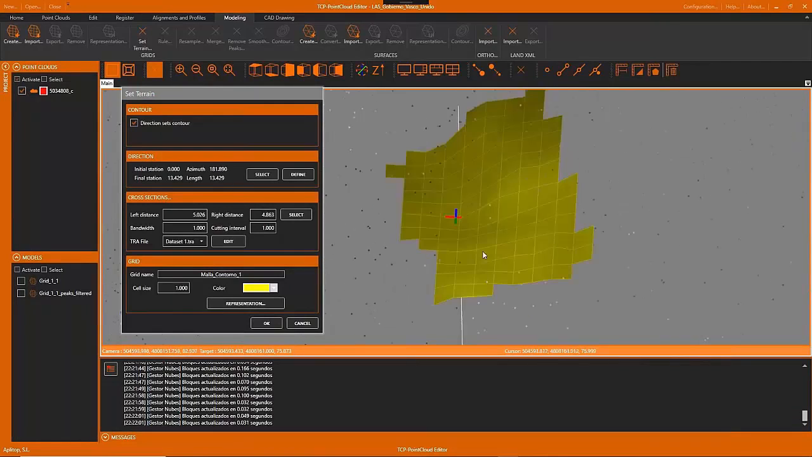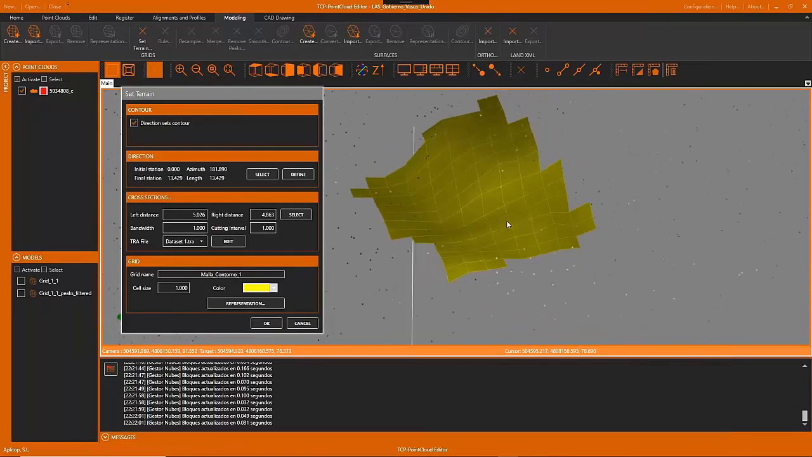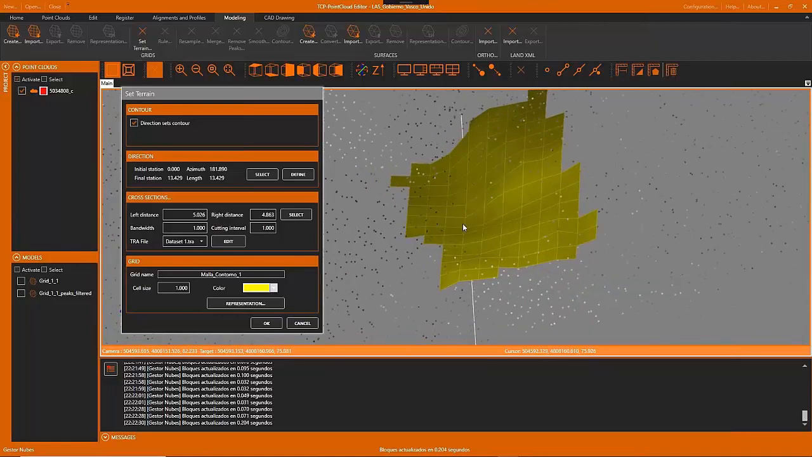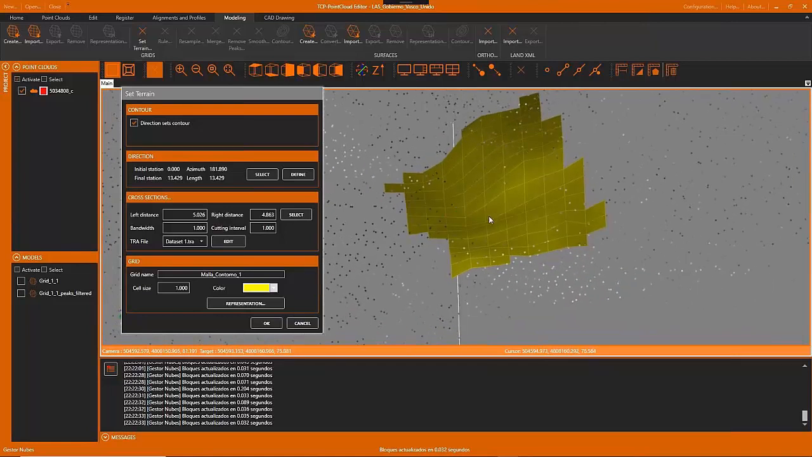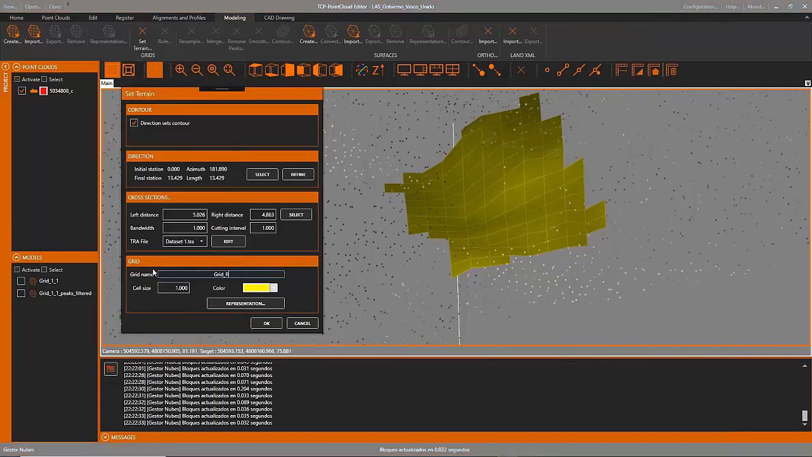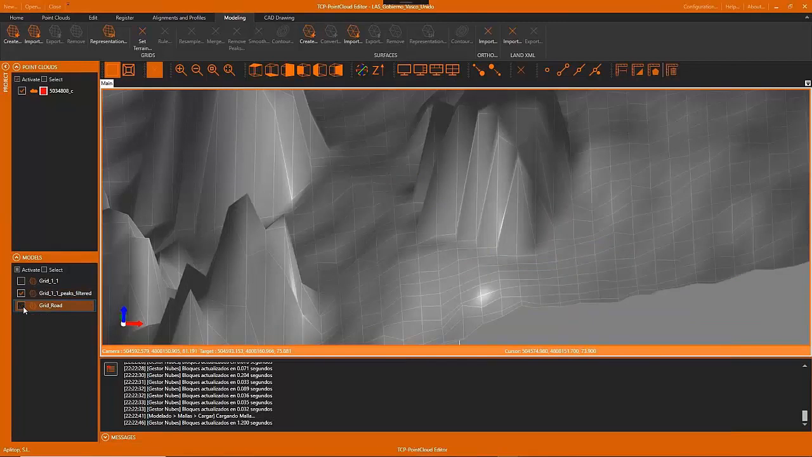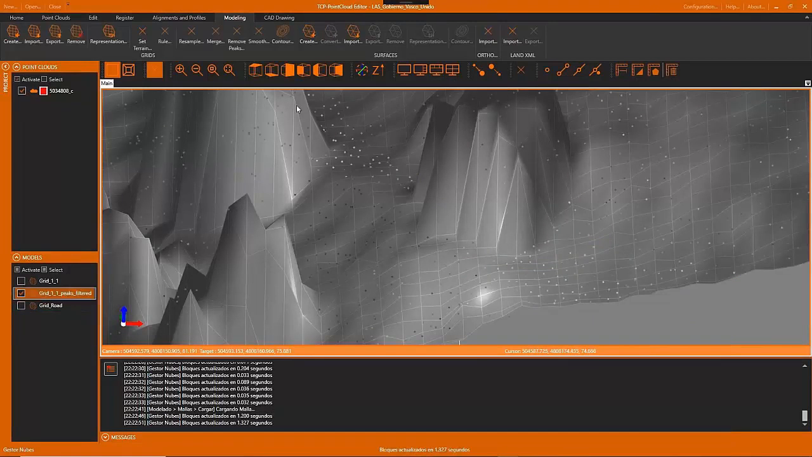Using those cross sections, the application generates a part of a new grid that we can add to our project. We can appreciate that the vegetation noise has been eliminated from the cloud.